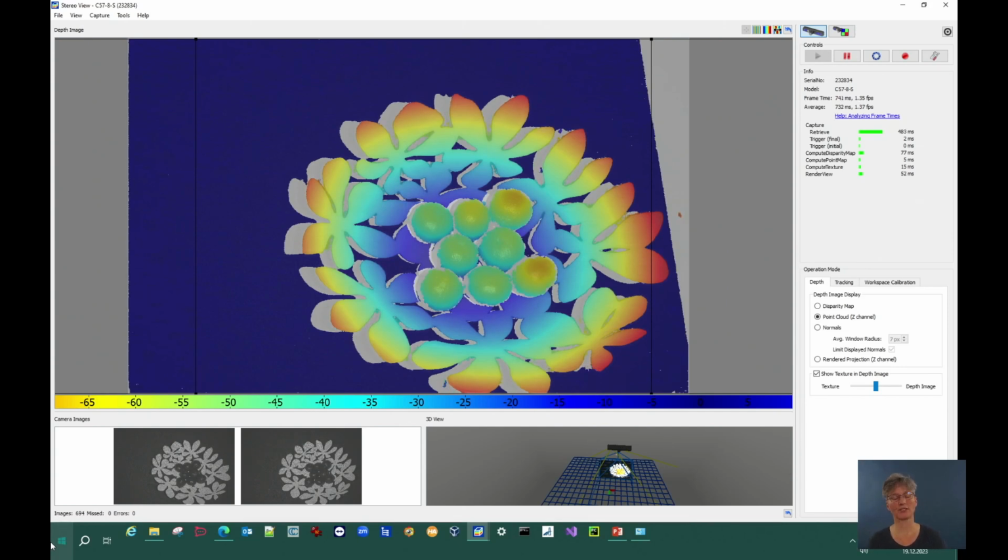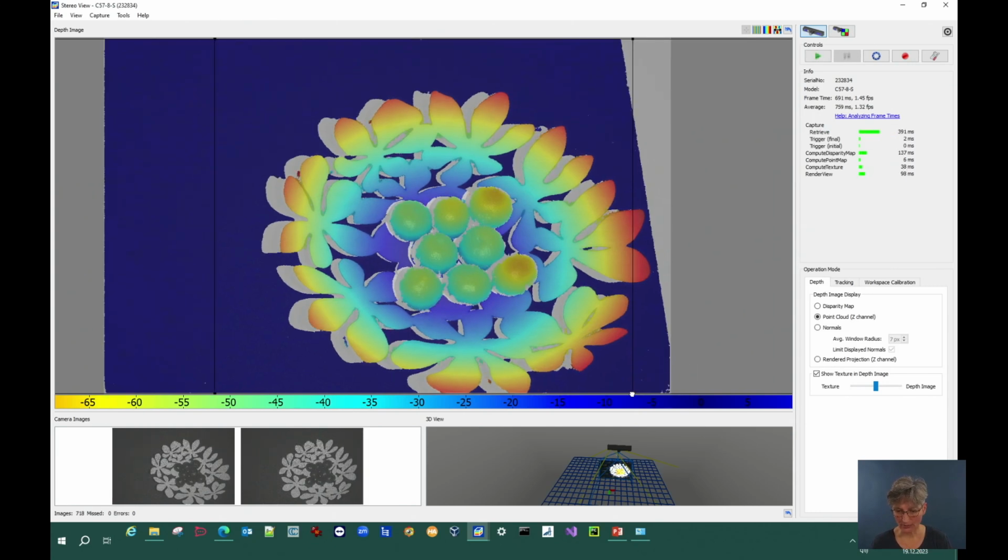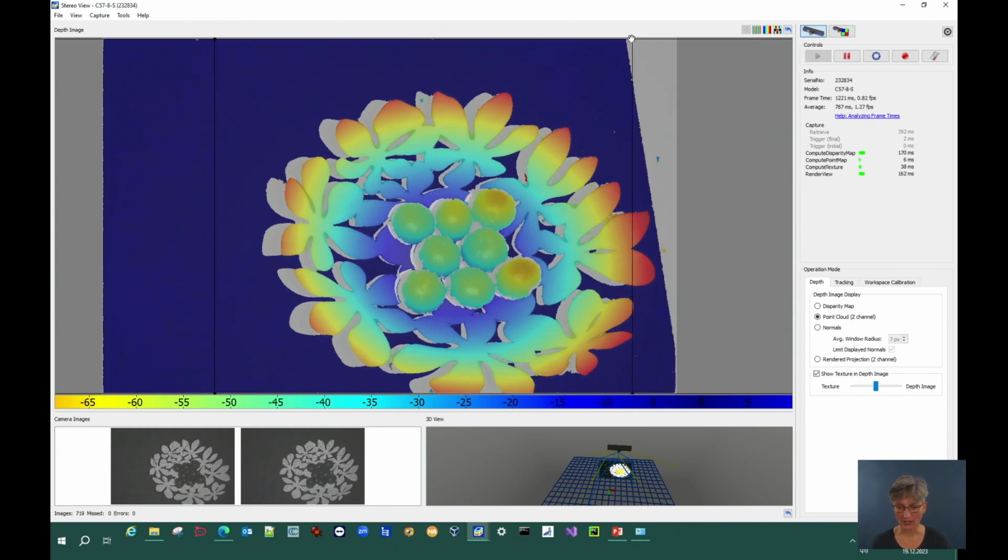And this is the next step I want to show you. Usually an optical 3D system provides you much more points than you actually need, and I show you some easy steps to reduce the number of points. So what I've already used here are these markers where I can just set an AOI. Just stop it here.